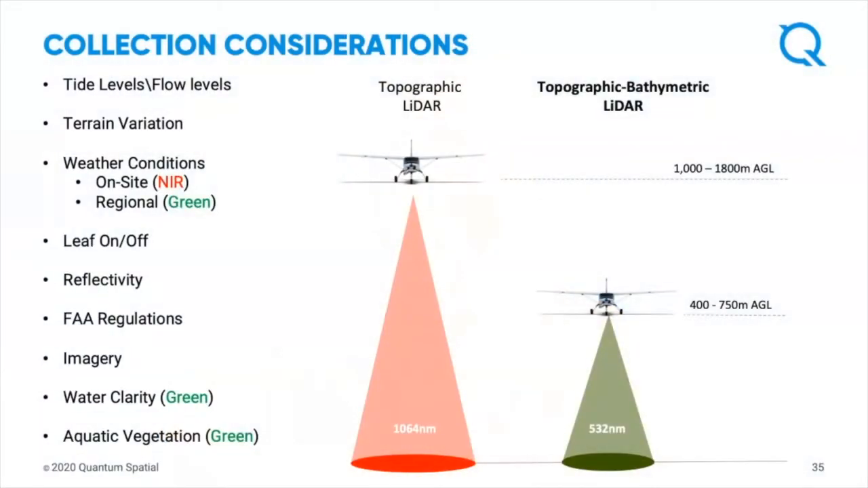Flying the green laser has some considerable differences in relation to our usual flying with near-IR scanners. As mentioned, the green laser takes more energy to fire, so one of the things that we do is fly a lot lower to the ground. So it takes a lot more lines to cover the same area that you would with a Tier 1 topographic scanner.